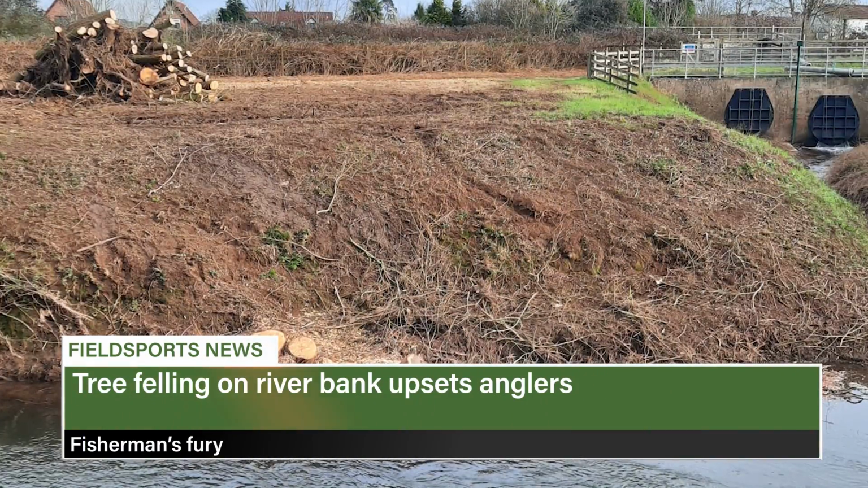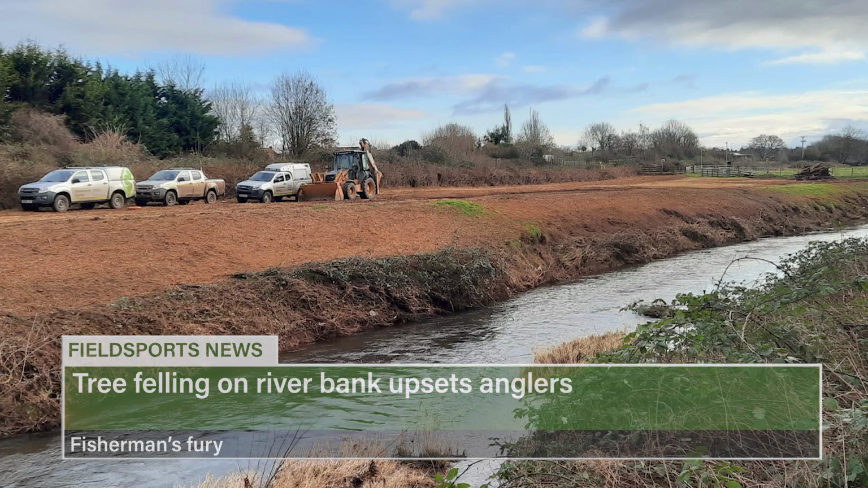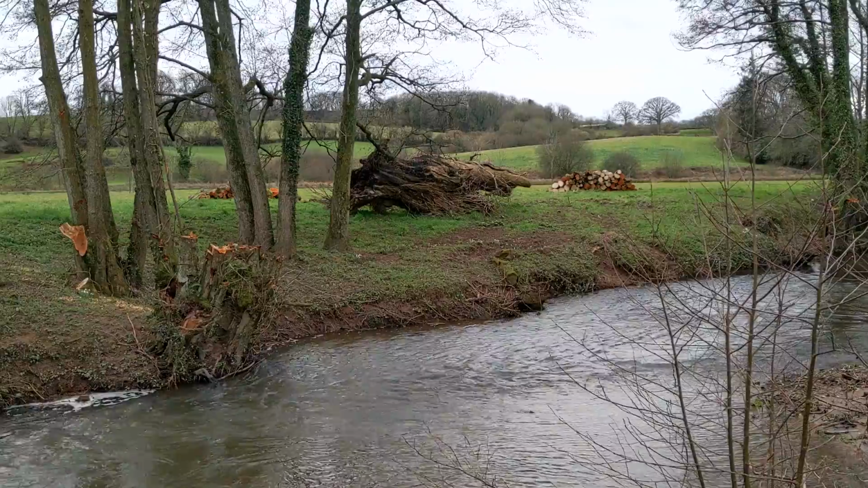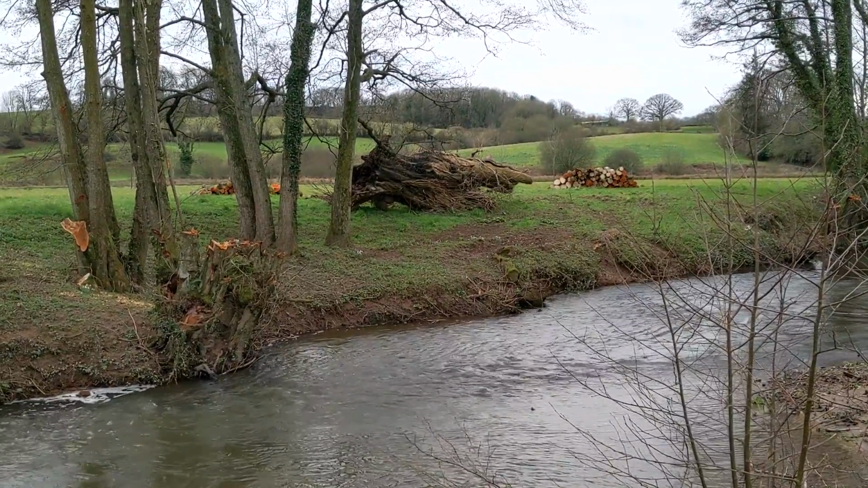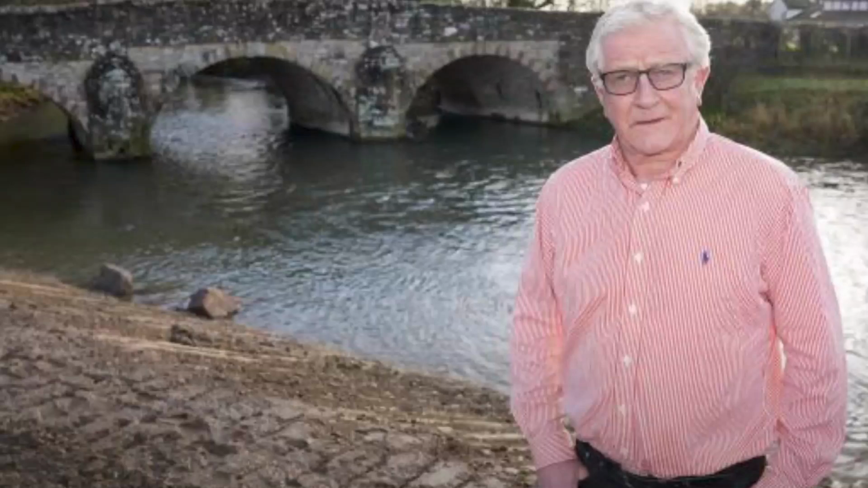Anglers are angry that the government's River Management Agency have stripped a riverbank in Somerset of its trees. The Environment Agency cleared around 250 metres of the banks of the River Tone in Taunton. It says removing them is essential to manage the risk of floods. It's part of work to protect local properties. The story spotlights the confusion over riverbank management, with some government agencies condemning it and others paying for it. Last year we reported on Hereford farmer John Price, who was prosecuted for carrying out similar work to the River Lugg. Dominic Garnett has been fishing the River Tone for 10 years.